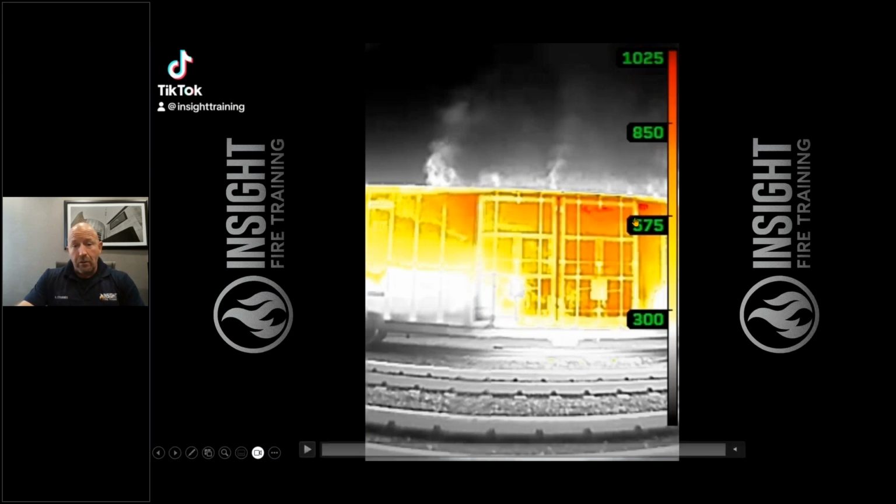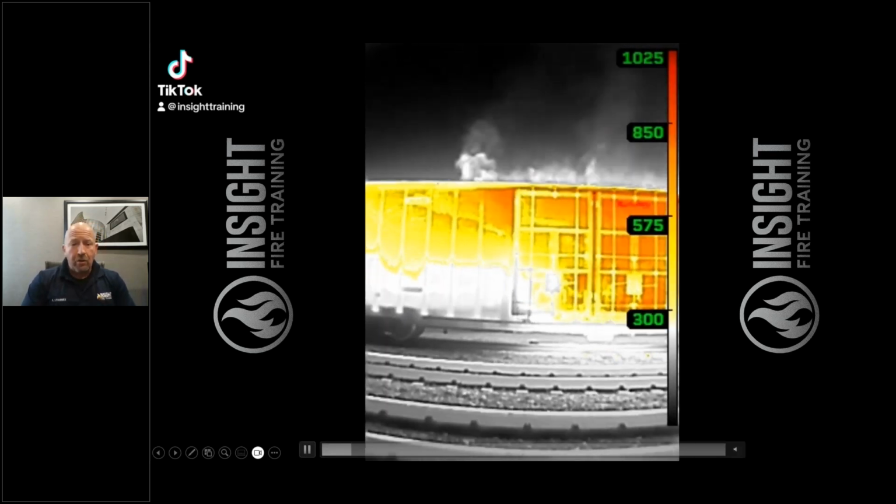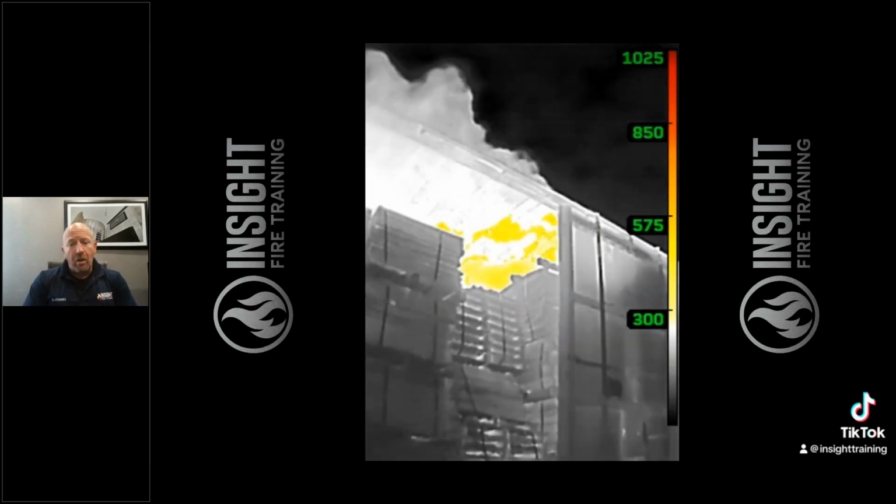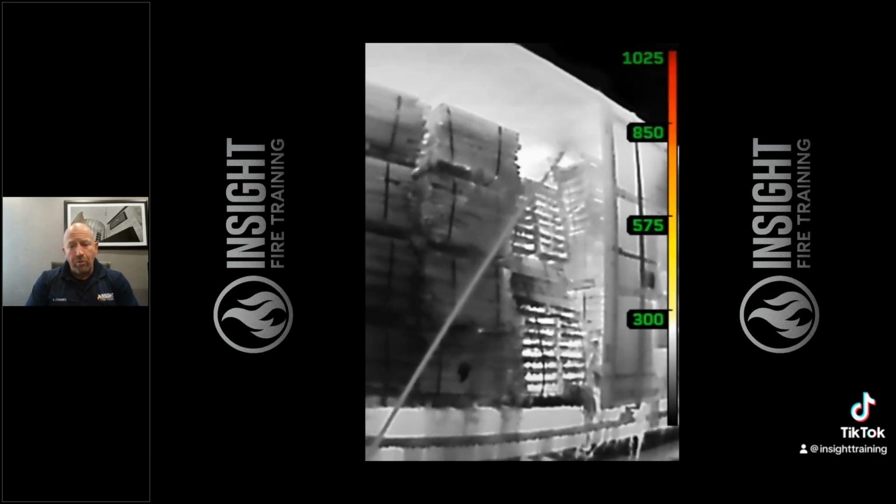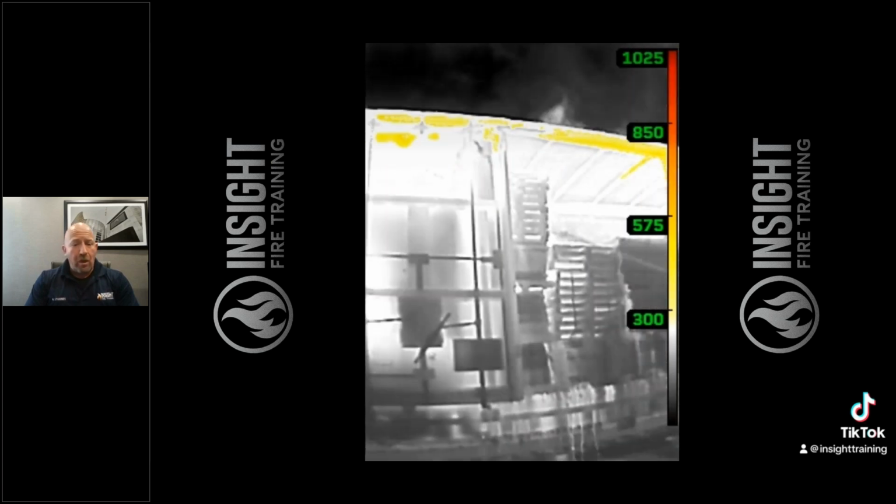Number three, this is a rail car in Kern County, California, from one of my firefighters who teaches for us, Sam Adams. Look at this and tell me if you can't see significant heat through the Fire Pro 300 before they even open the doors. Got heat transfer, convection currents coming out of the container. And we got a strong thermal bridge pointing, indicating high heat inside of here. He uses the camera to direct his stream to knock down the fire from here, like a sniper spotter mentality. All before they open these doors, they were able to identify how much heat, how much fire is inside of this. These are just interesting ways you could do this.